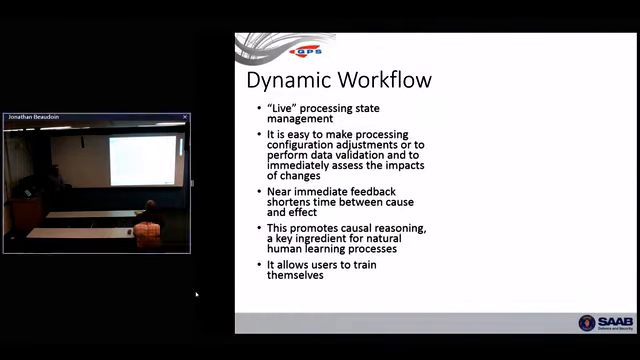So dynamic workflow, that's another one of these things. It sounds like a made-up, marketing kind of term, but it's a real thing. It's that processing state management I just showed you, but it's live. When you make changes, everything is wired up. If you want to, it will just update all of the things that need to get updated. So you don't need to push things through. You can make processing configuration changes and quickly and easily tell, did I make things better or worse? And if you can shorten that time, you can kind of train yourself a little bit.